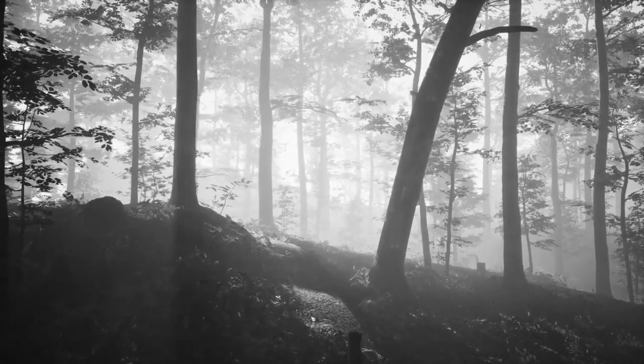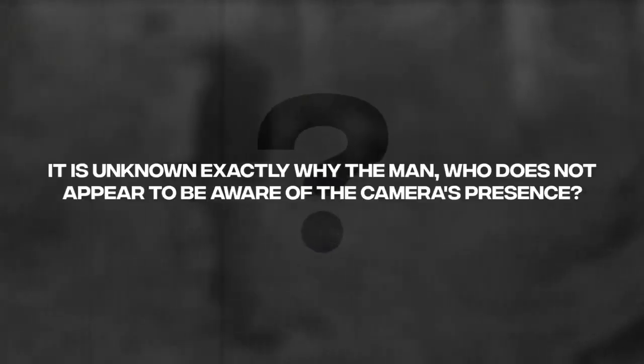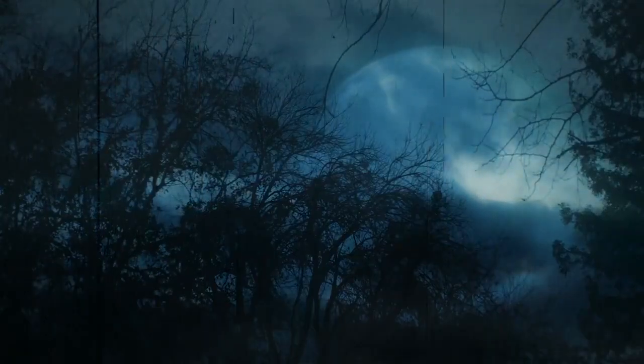It depicts a bizarrely tall masked man taking a carefree stroll while carrying a machete with him. It is unknown exactly why the man, who does not appear to be aware of the camera's presence, was in the woodland on the night that this photo was taken. Nonetheless, the fact that he is covering his face suggests that his motivations were not in any way pure. Chapter: Why Clown in the Jungle.